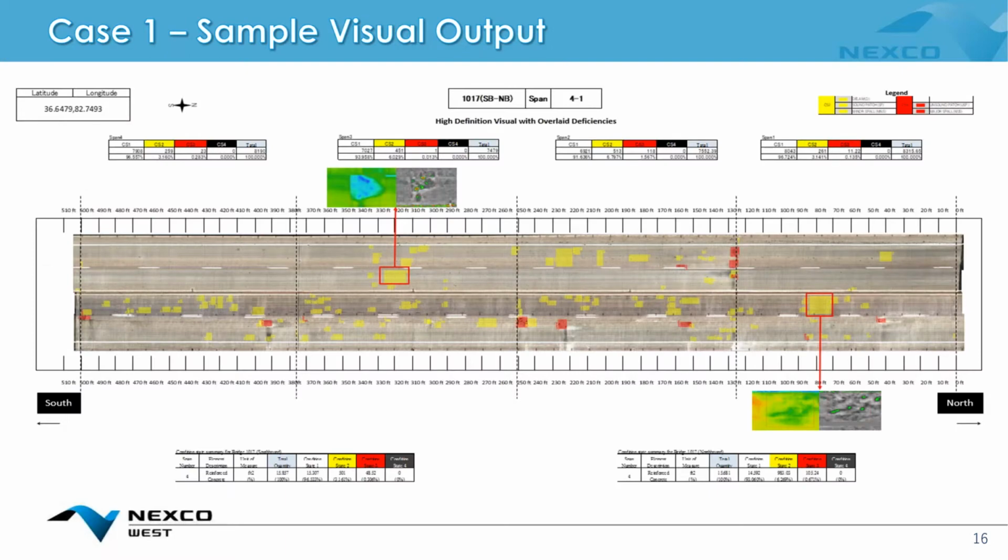And then based on the infrared data and the visual data, we looked into the full area of the deck. And actually this is a different deck because it's 4 lanes, but we picked out the exact area of each of the deficiencies. And so you can see these yellow markings are either minor spalls or delaminations, and we classified them as CS2, condition state 2 findings.